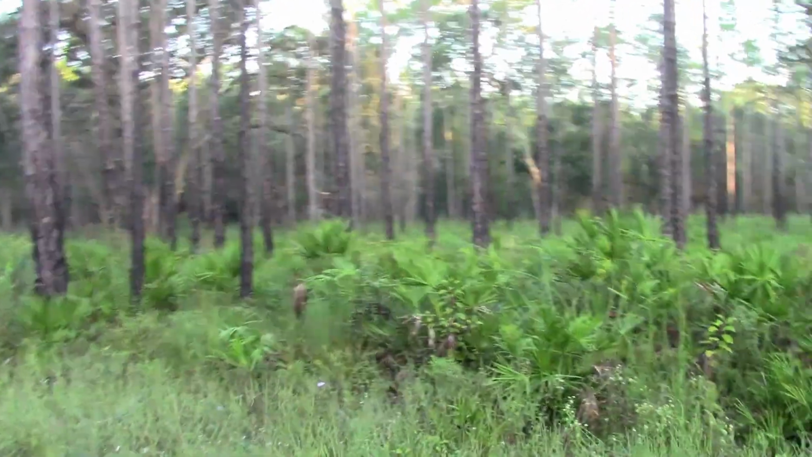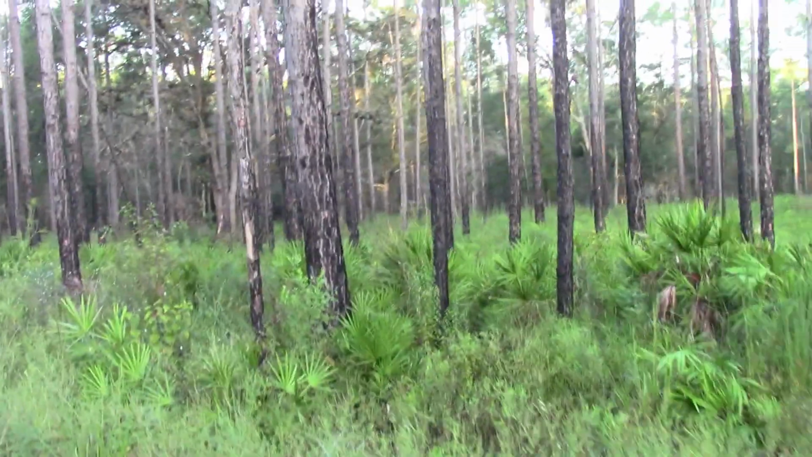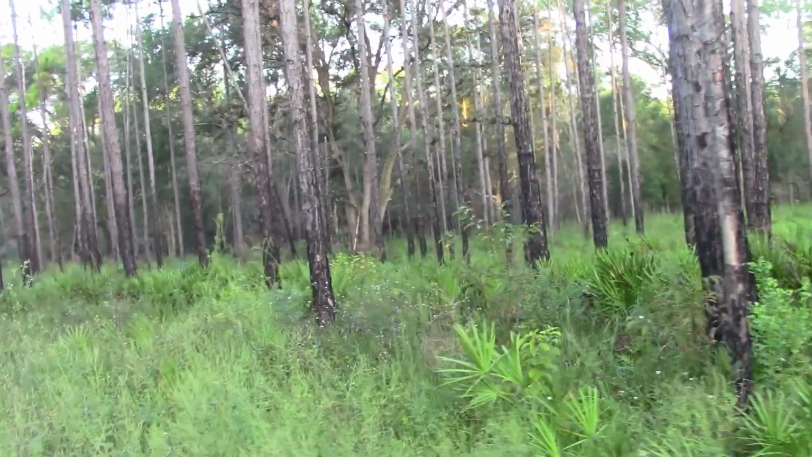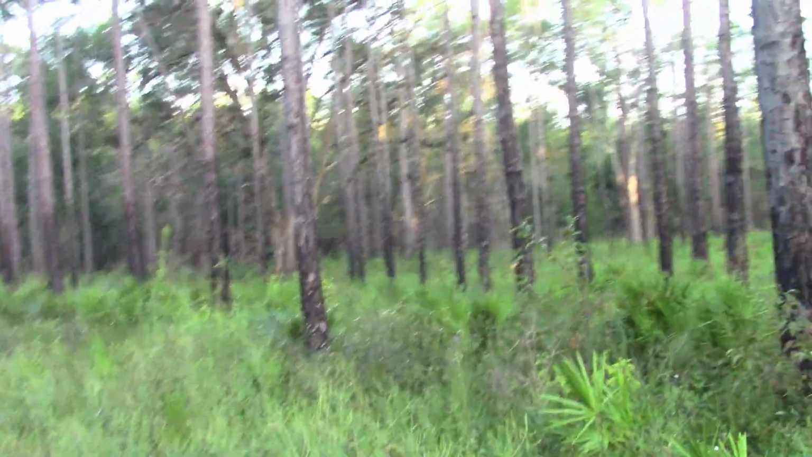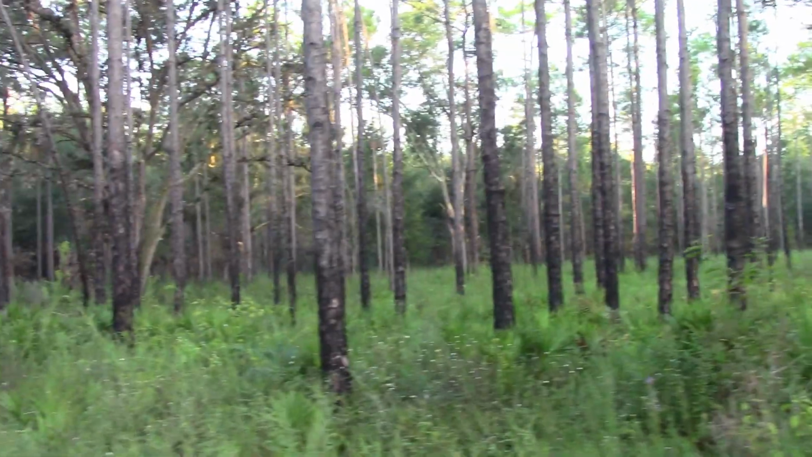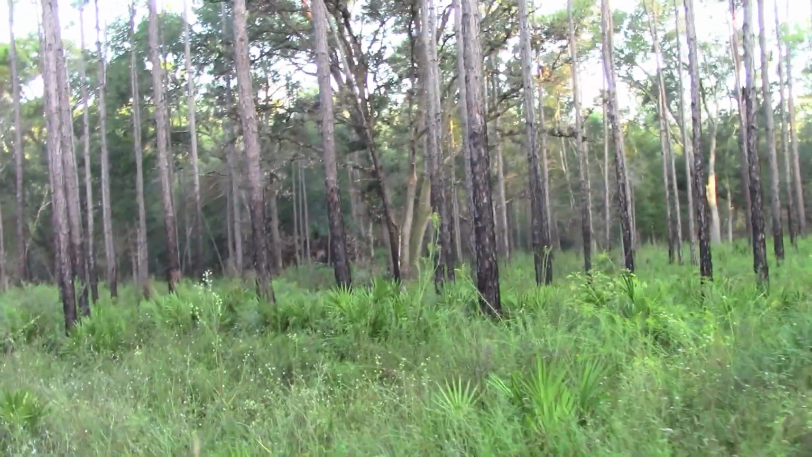So this feels a lot better to me, just being out here with this really slight breeze. This is nowhere near as hot. The new houses, new construction like that, it gets really hot.